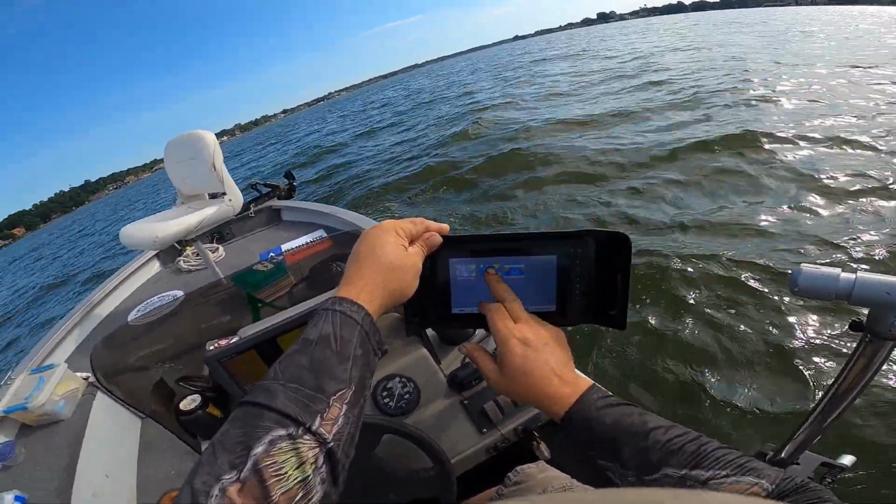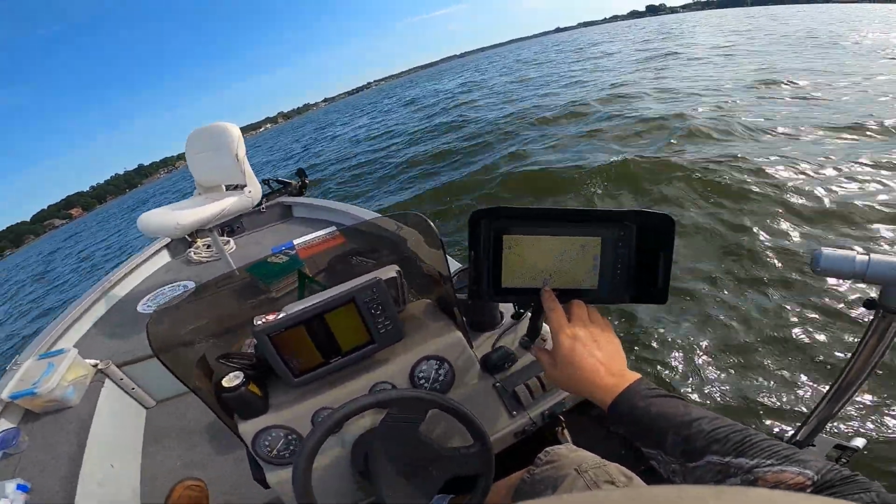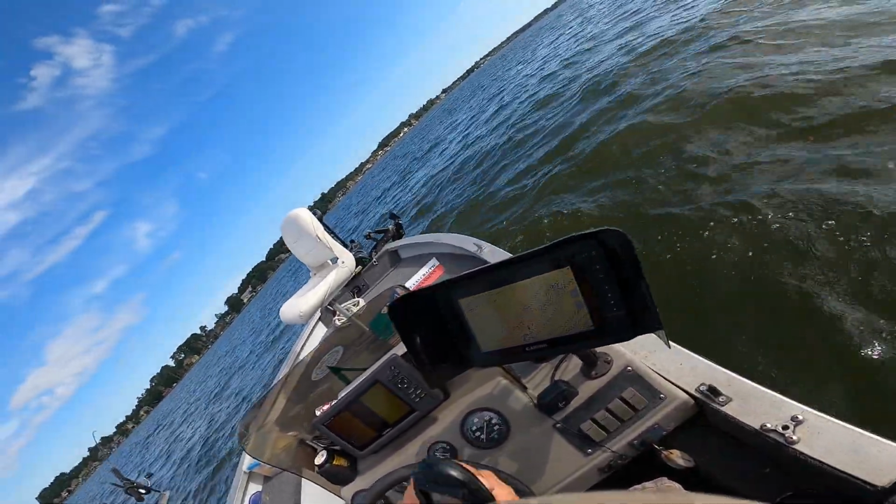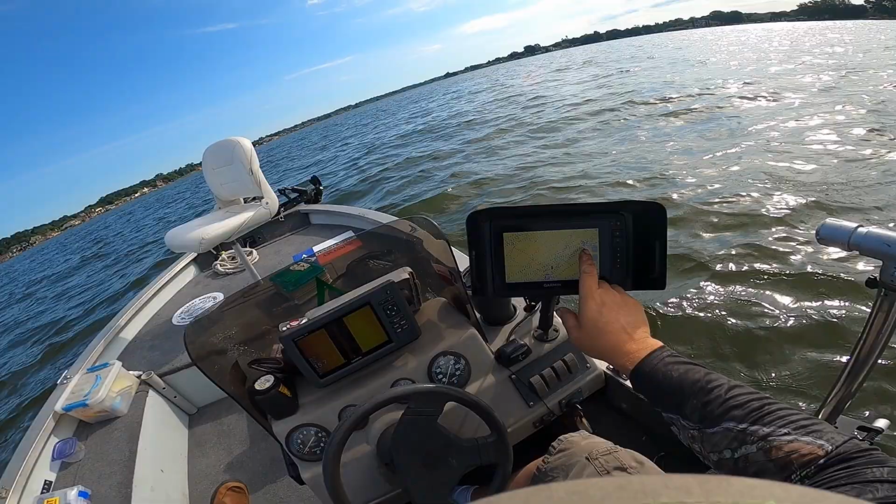Or you can go to charts like this and you can see where the spots are because I've marked them. You see I had that spot we just left marked. I'm gonna take us to it though. I got a spot up here marked out. These might be the Christmas trees.